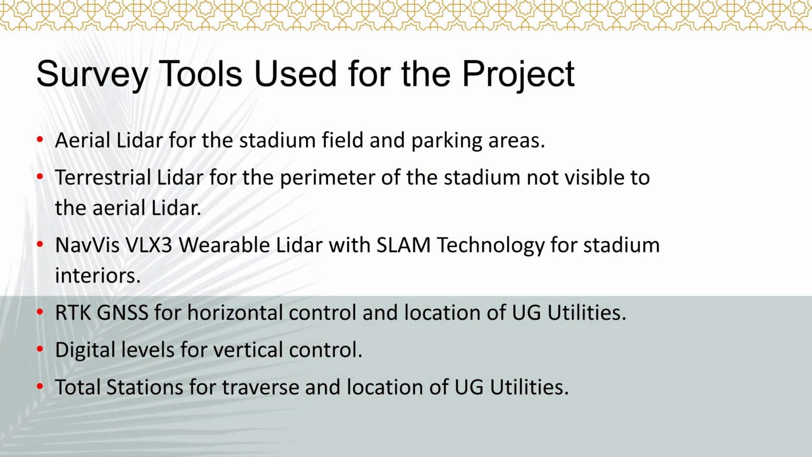And so we pretty much emptied the toolbox. We settled on our aerial Lidar, mainly for the stadium field and then the parking areas, the large part of the campus. But there are also areas around the base of the stadium where our aerial Lidar could not get to. Think the drip edge and underneath a little bit. So we utilized terrestrial Lidar there.